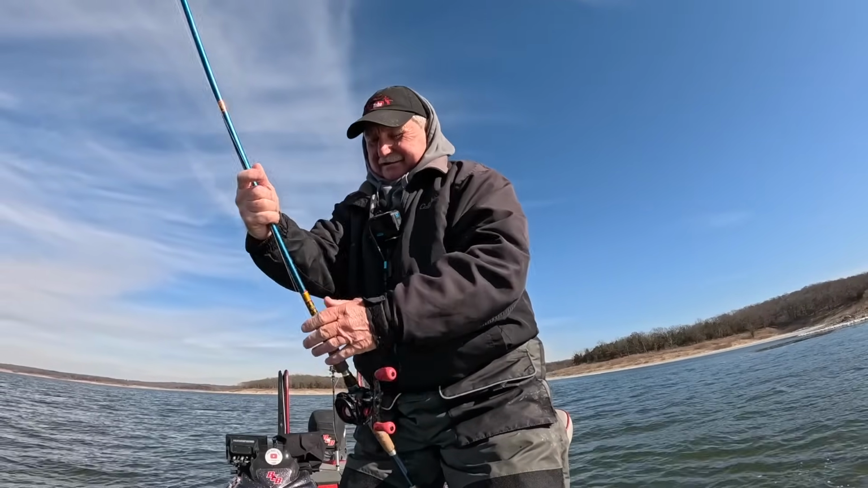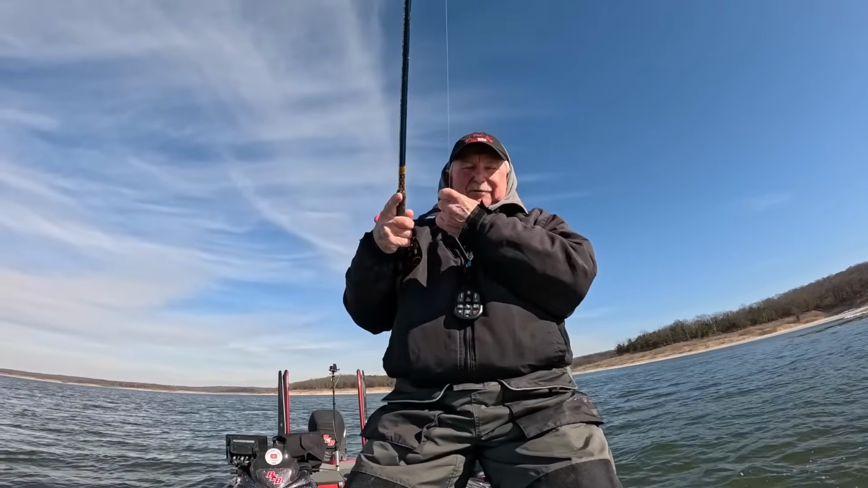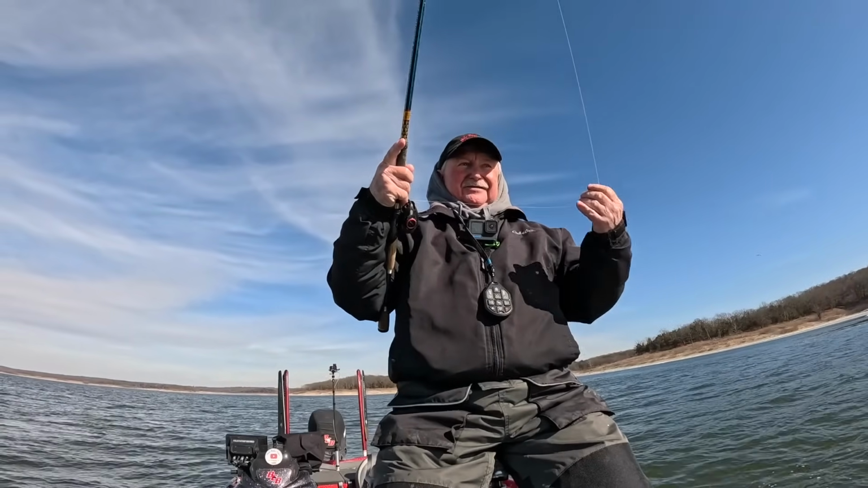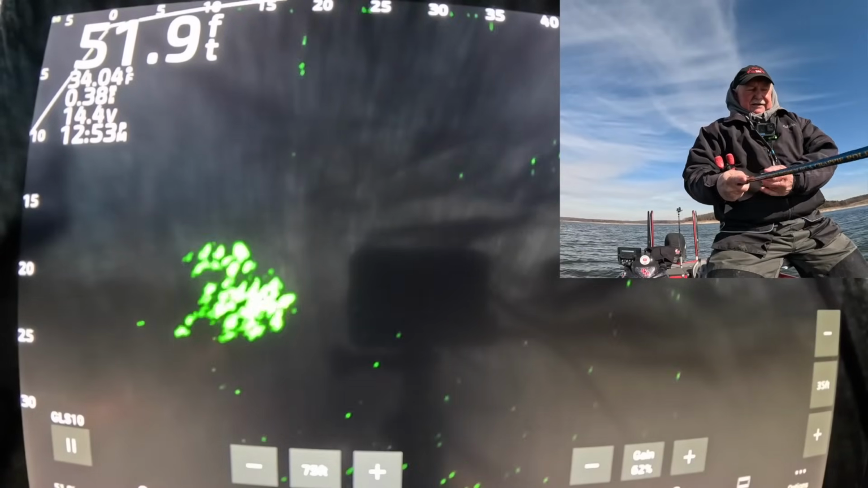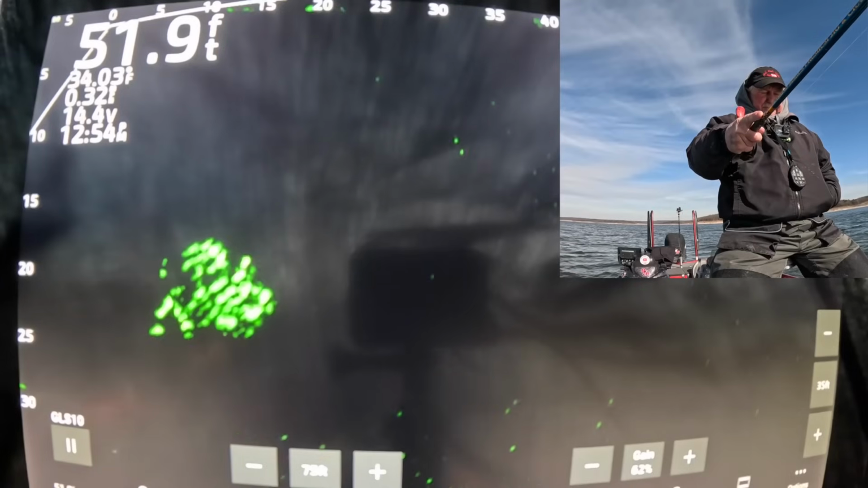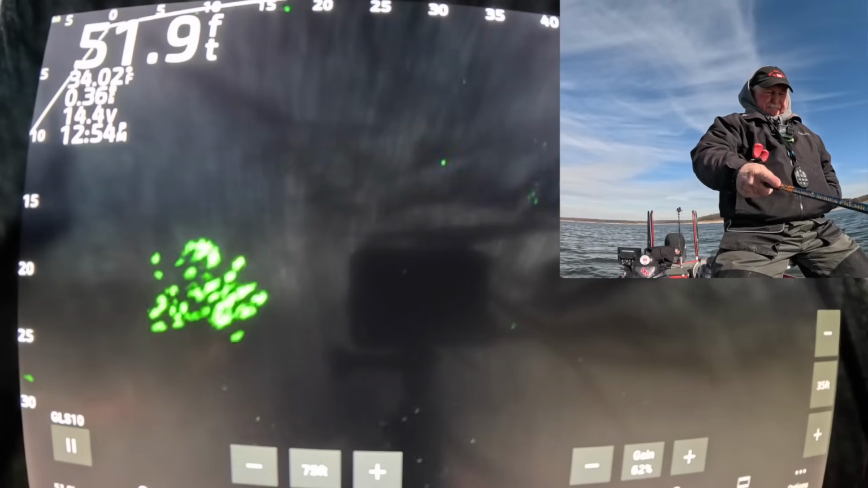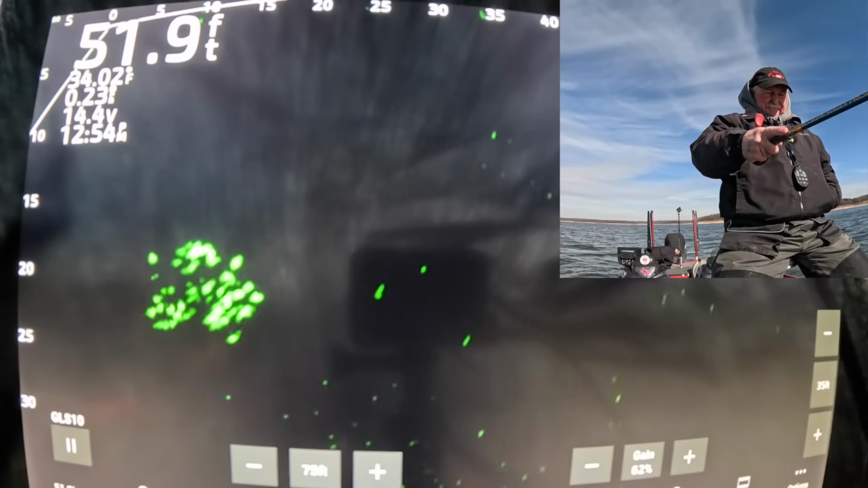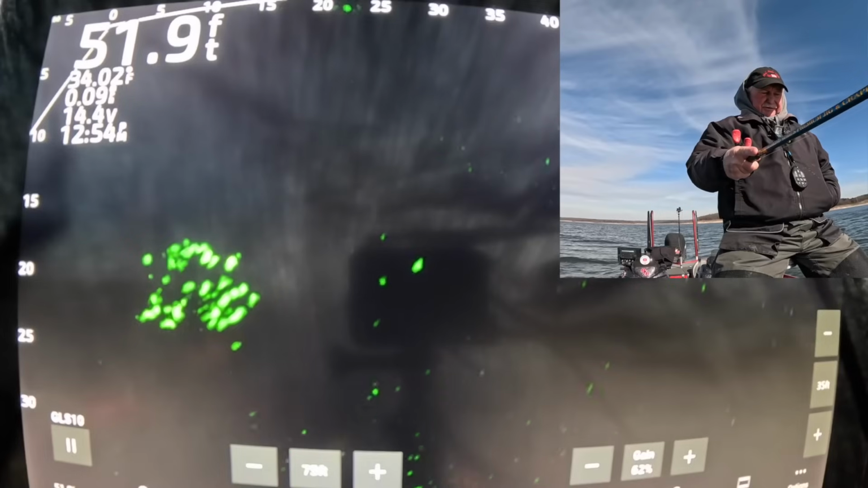All right. Still got some crappie left over from my last trip, so I'm not keeping any today till I finish off what I got. And like I say, it's cold. I really don't want to mess with them. They're fun to catch. I don't know where my jig is. There it is. I'm right there amongst them.